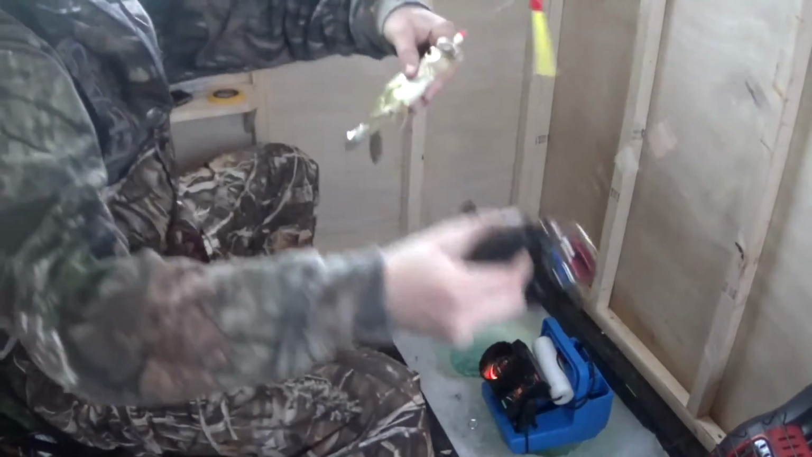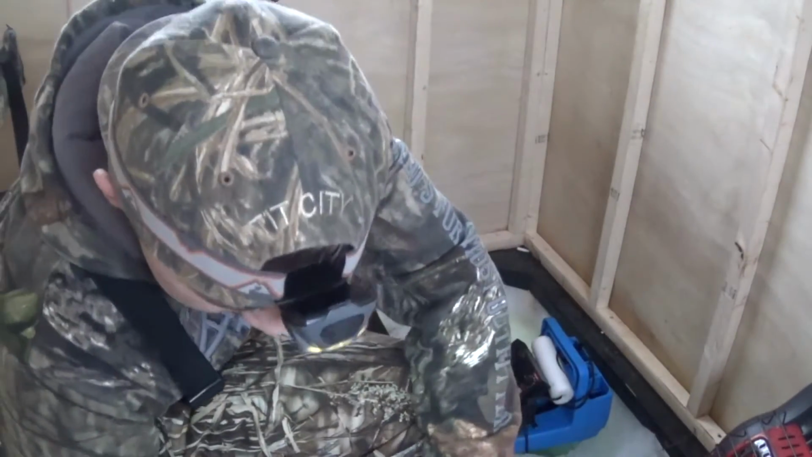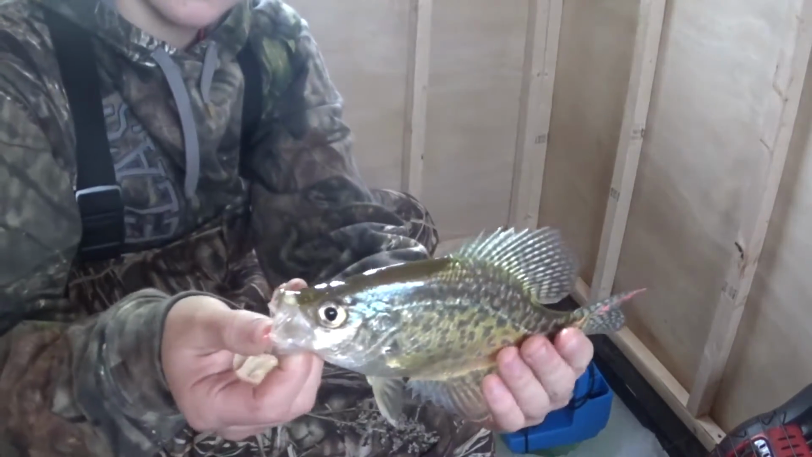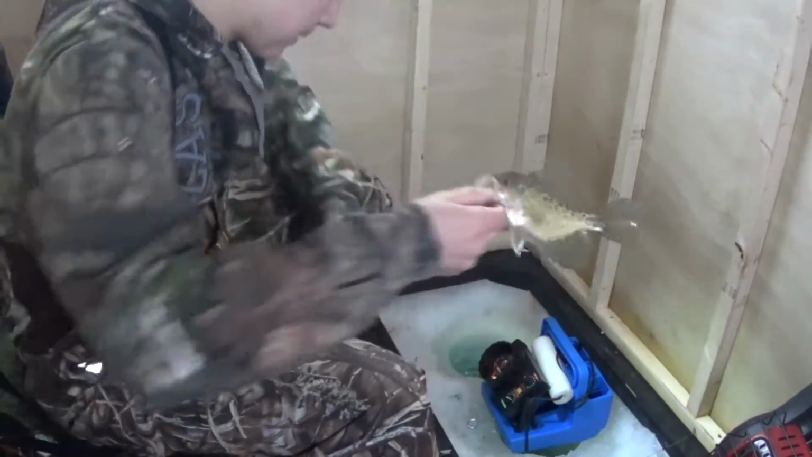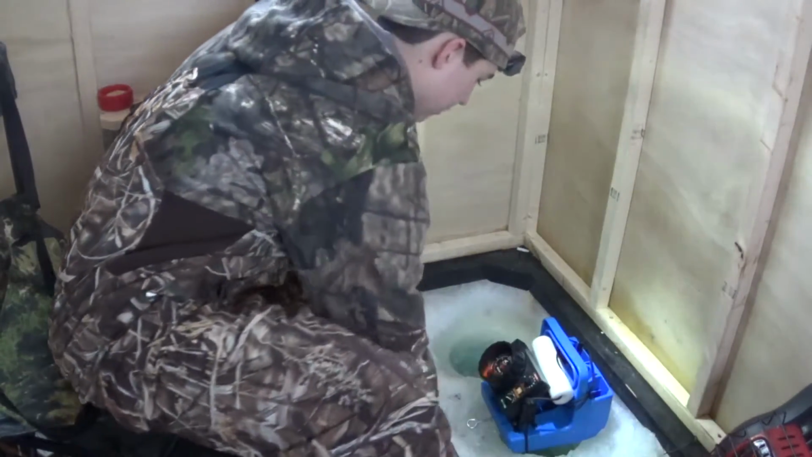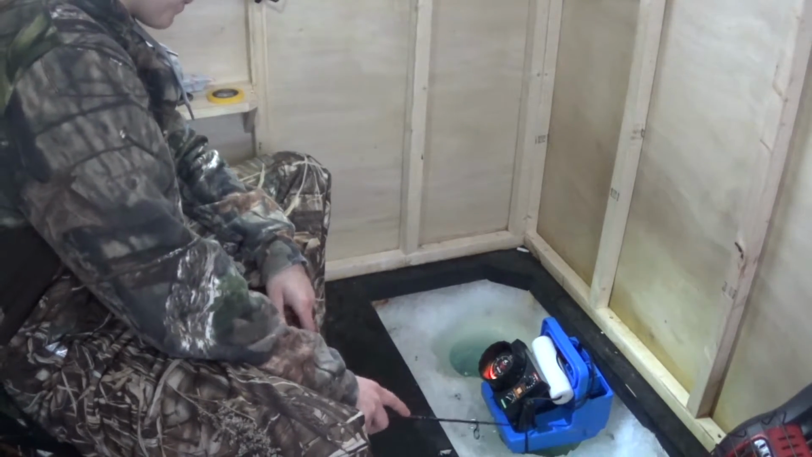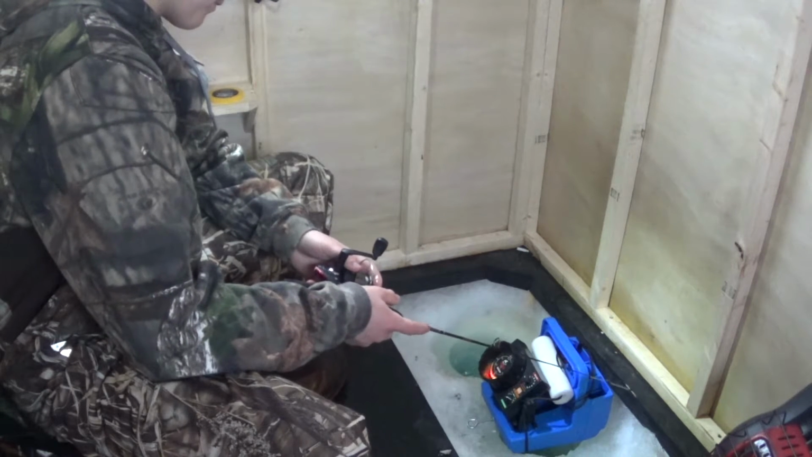See? Right here. Got the pink demon in his mouth. Let's get that out. There's, I would say, a nice crappie. Ooh, got one on my other rod too. There you go. Where'd that guy go? Not really up to keep a bunch of fish. I'm gonna keep a couple for the frying pan for home tonight.